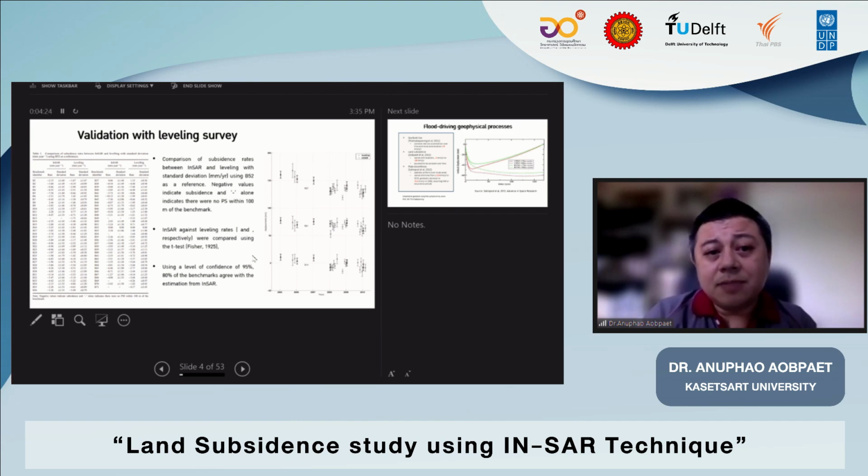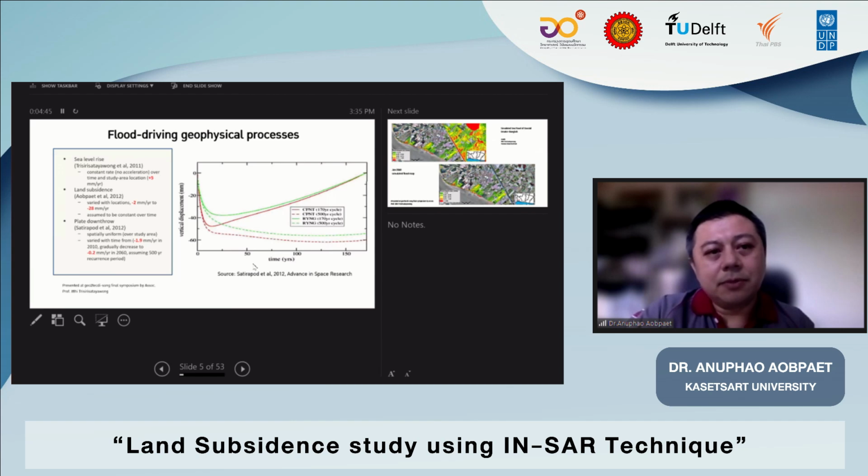And if you ask me for now, since 2018, as Femke already mentioned about the continuing data, we don't have leveling data anymore. So for now, I would inform you that only SAR data is still available for the Bangkok area.